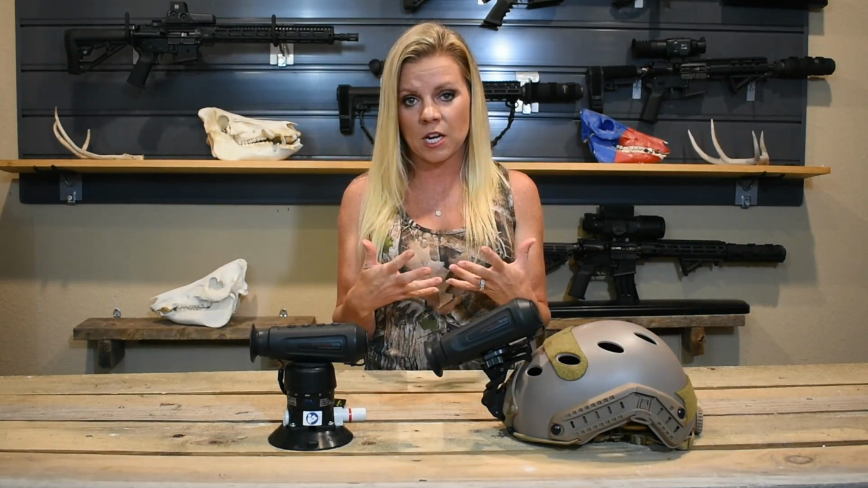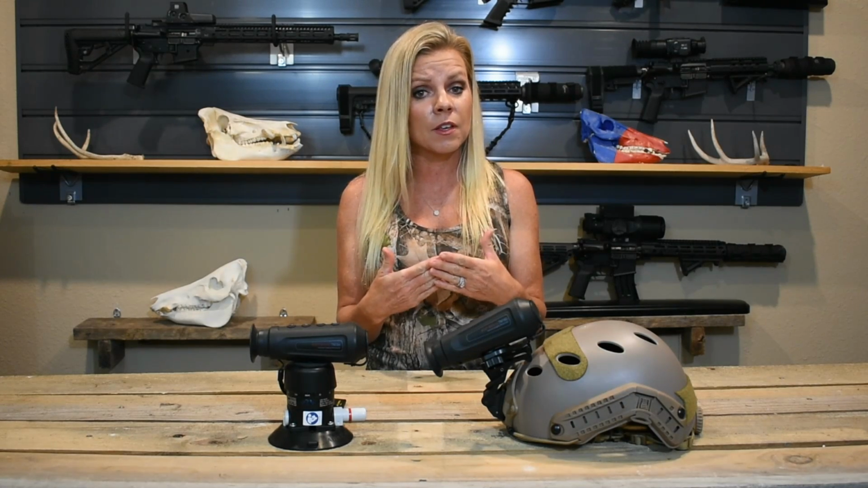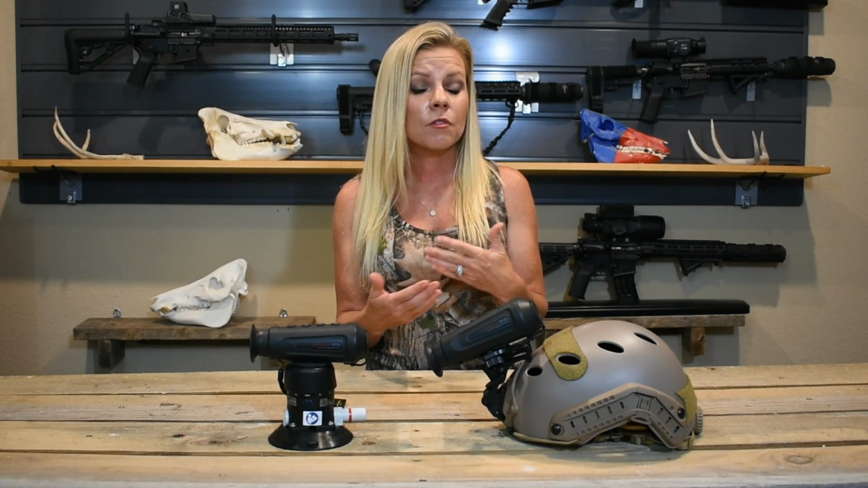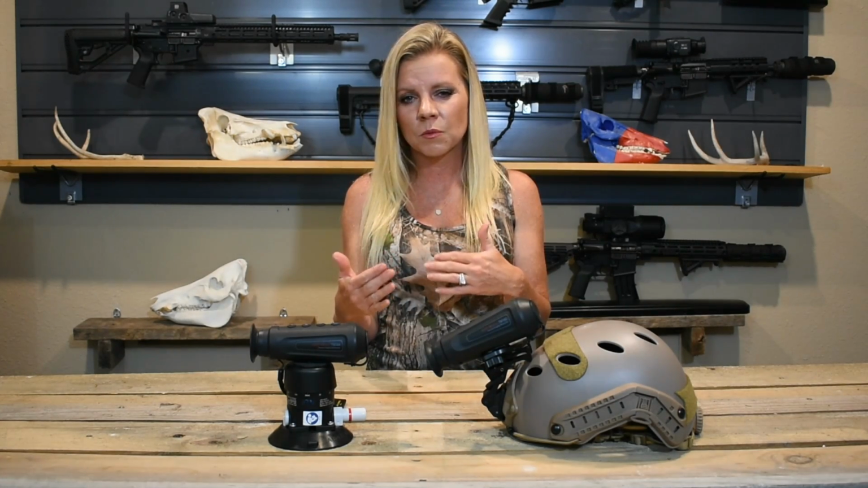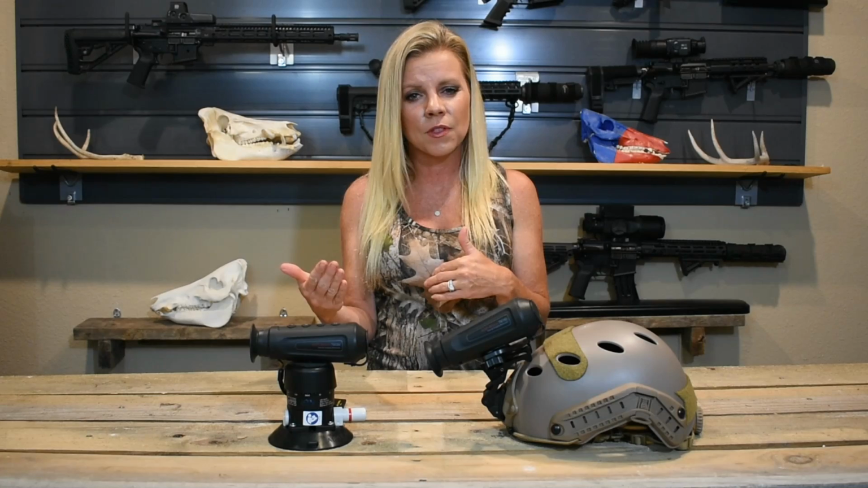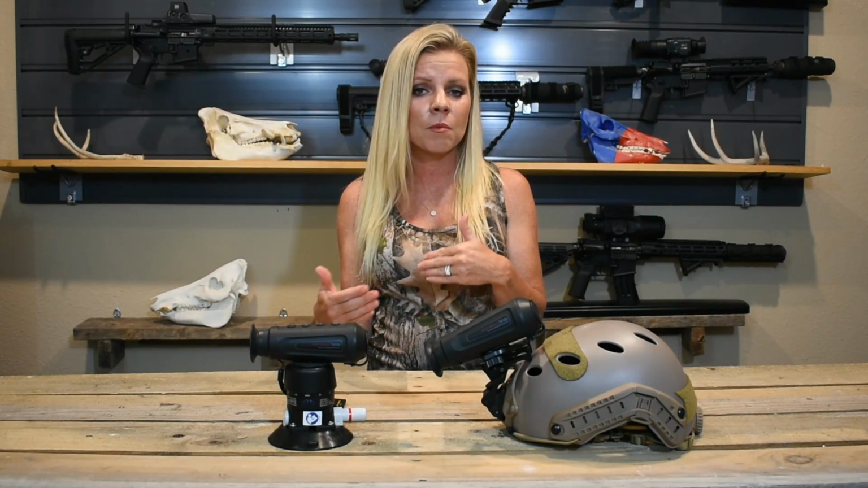Now let's talk about range. We field tested it. We felt very confident that we could identify the objects up to 50 yards. From 50 to 100 yards, we could still tell what it is because we know what's in our surroundings, but after that 100-yard mark, we were definitely uncomfortable with identifying the actual object. We could see a warm spot, but we couldn't really tell what it was.